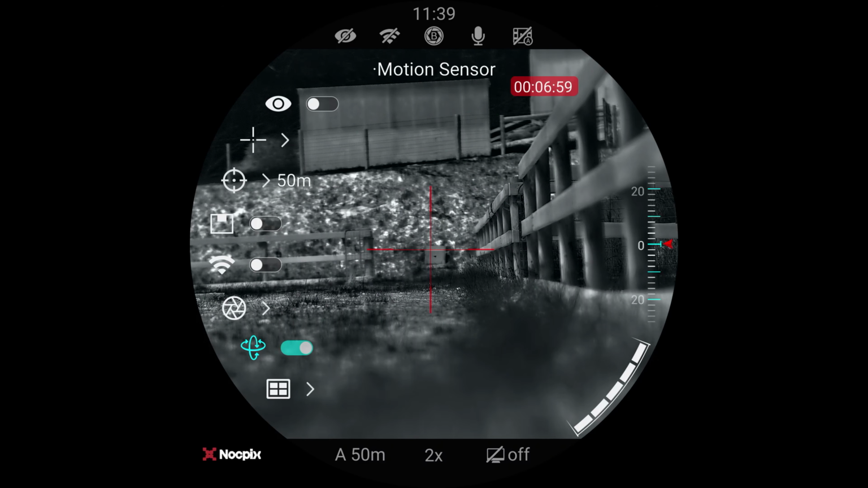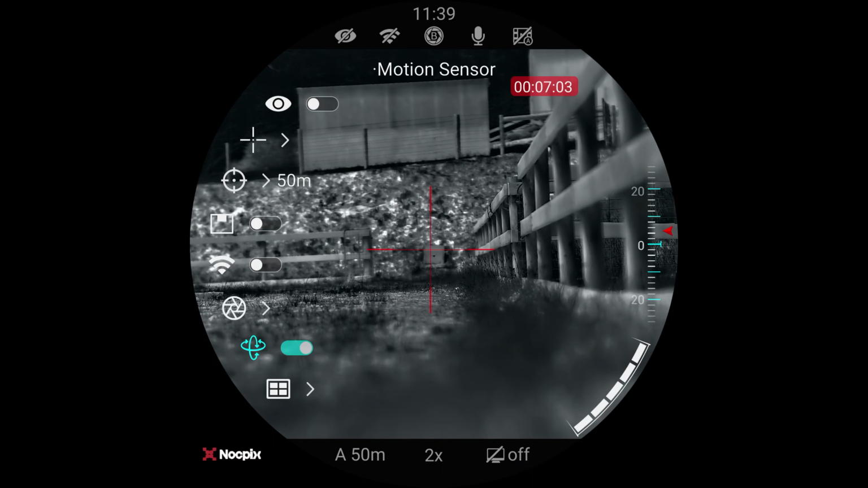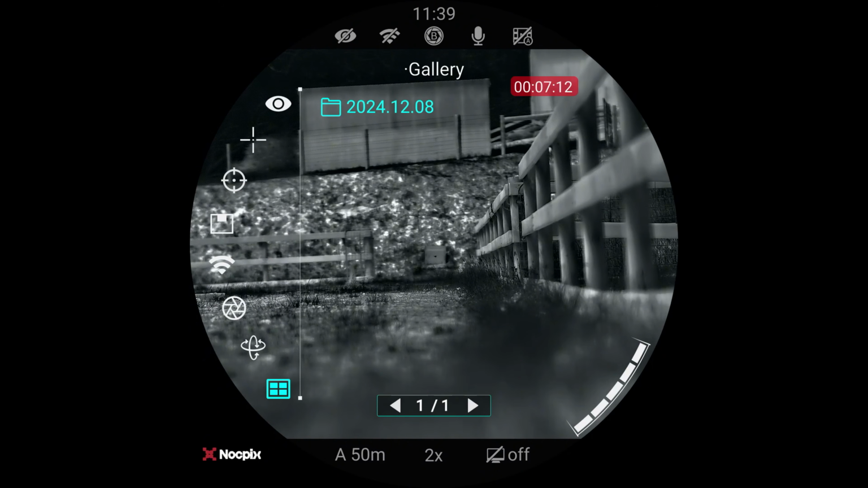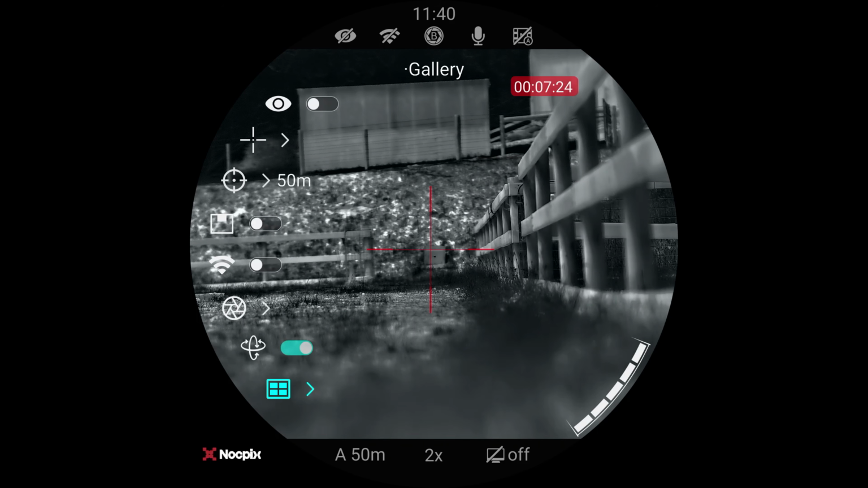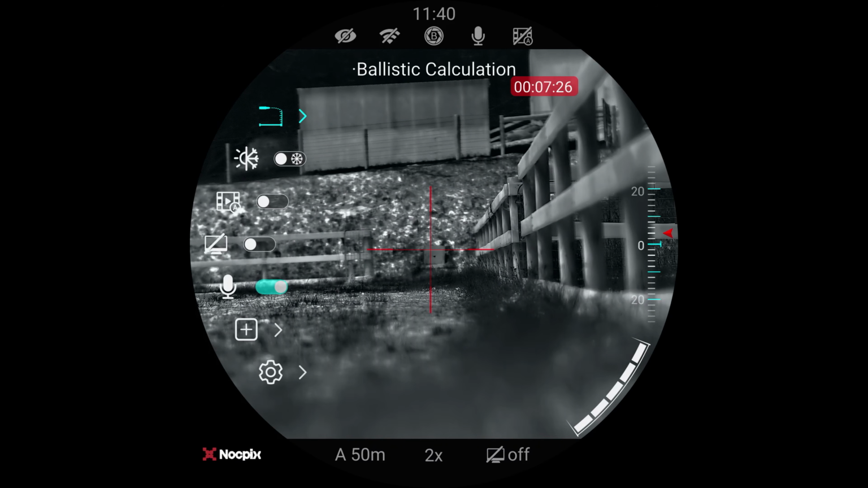Motion sensor. This is for all our compasses and stuff like that, and our gyroscopes. We'll turn that on, and you can see it'll turn on the right hand side of the screen there, our azimuth and pitch. And gallery. This is really cool because now you can actually view the files that are on there, so it's on the scope. So if you've taken some recordings, you can actually go into the gallery and view the recordings that you've previously used, or photos. You don't actually have to now go into the app right away to download it and to figure stuff out.